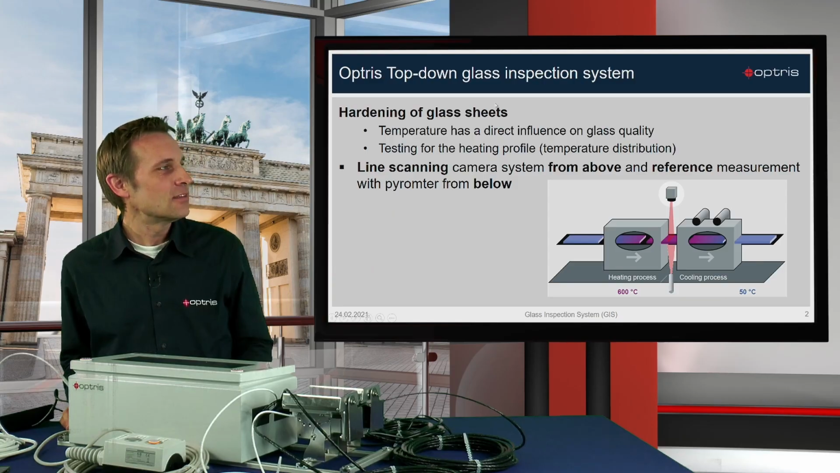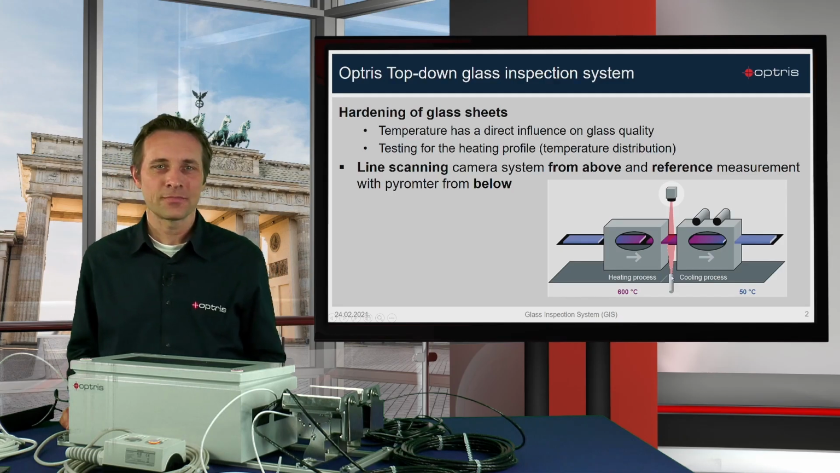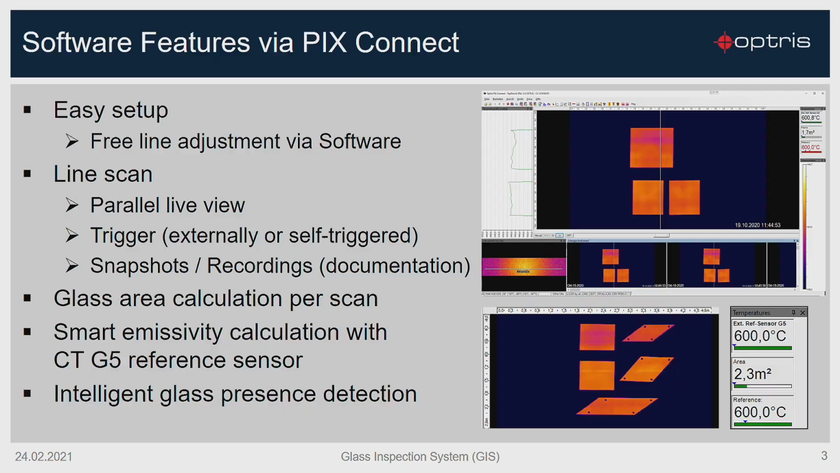So here you can see on the top we have the PI 640 camera looking to the gap which is in between the heating process and the cooling process, and under the transportation belt of the glass sheets we have our reference sensor, the CTG5 sensor. So finally we will have a nice looking infrared image, as you can see here on the top on the right side.